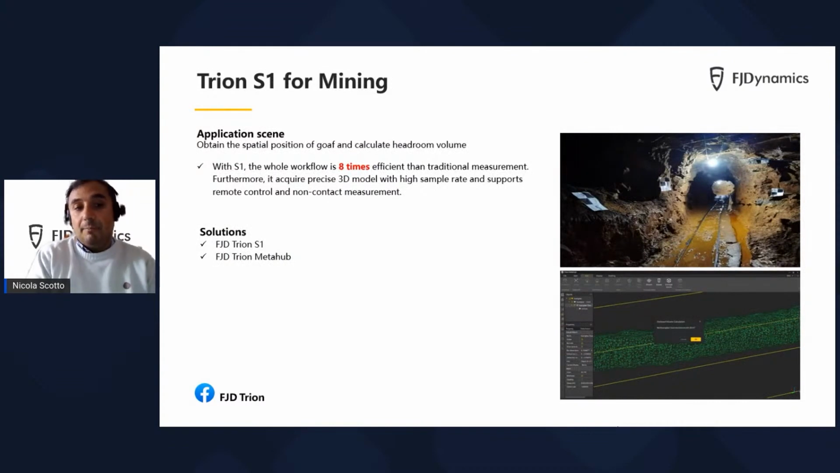Another important application definitely is the use of Trion S1 for mining. The first application is about the use of our laser scanner in a tunnel in an underground mine. As you can see on the slide, the use of Trion S1 makes the survey 8 times more efficient in a tunnel than using traditional equipment. So definitely this represents a strong incentive for mining companies to use a system like ours.